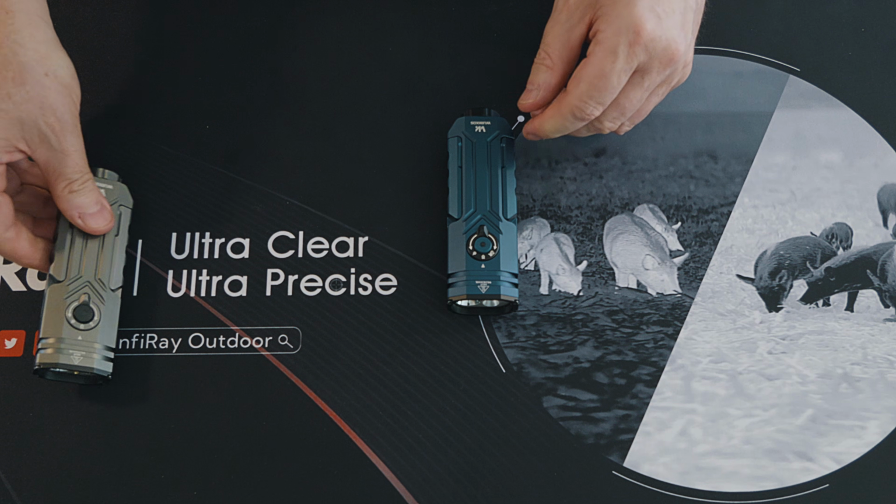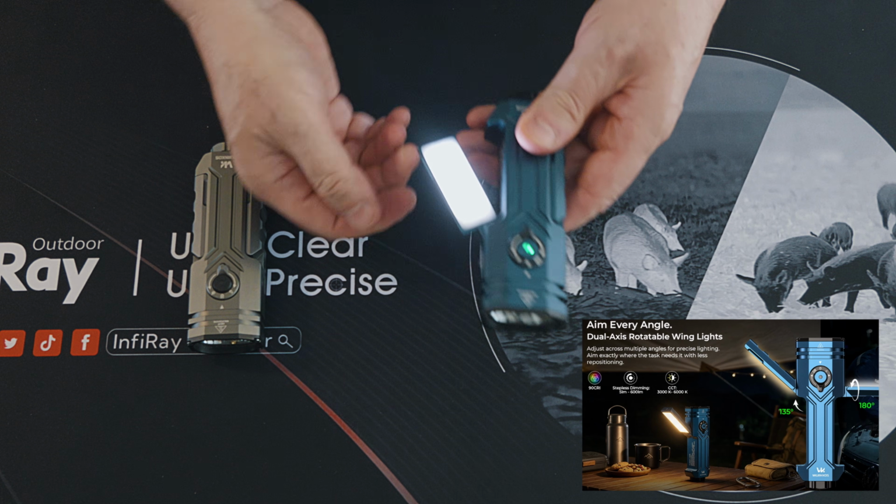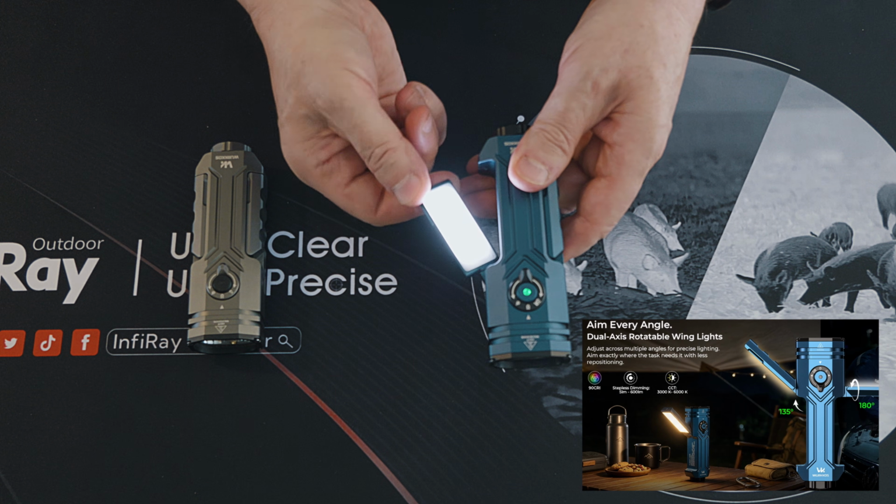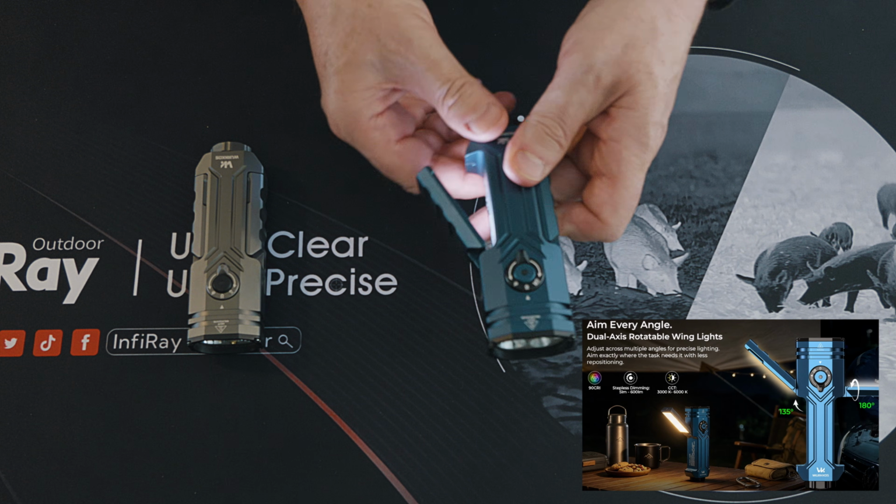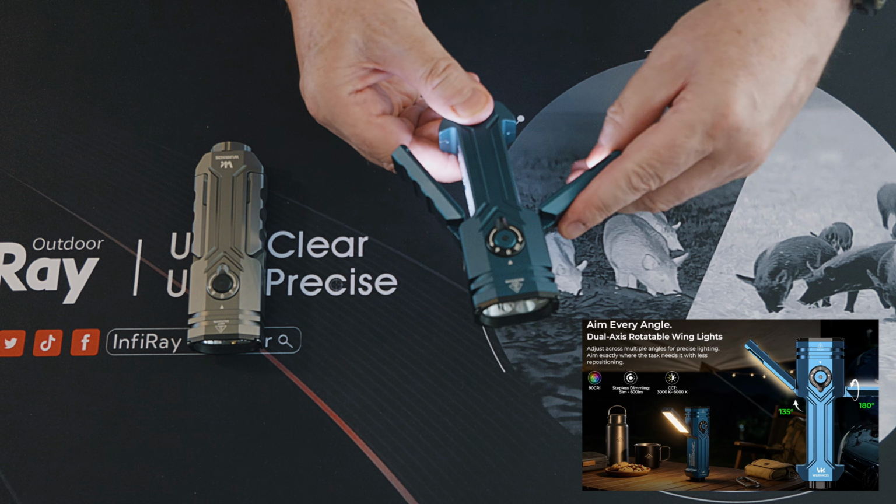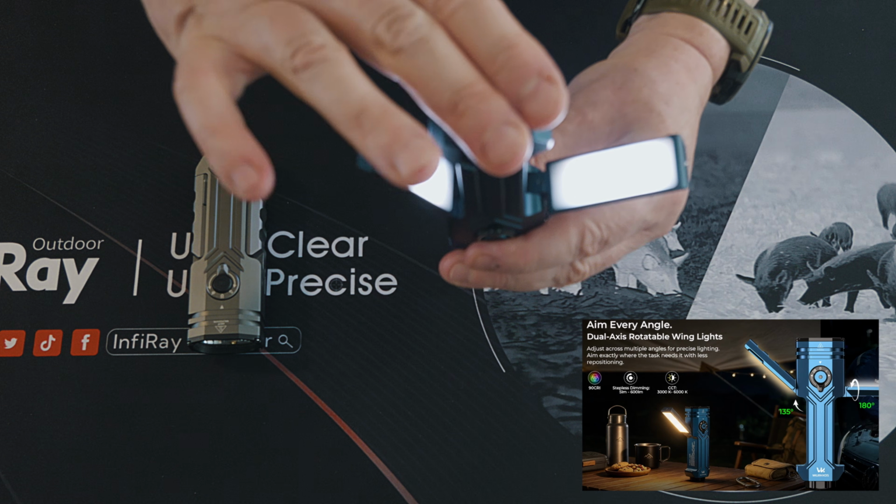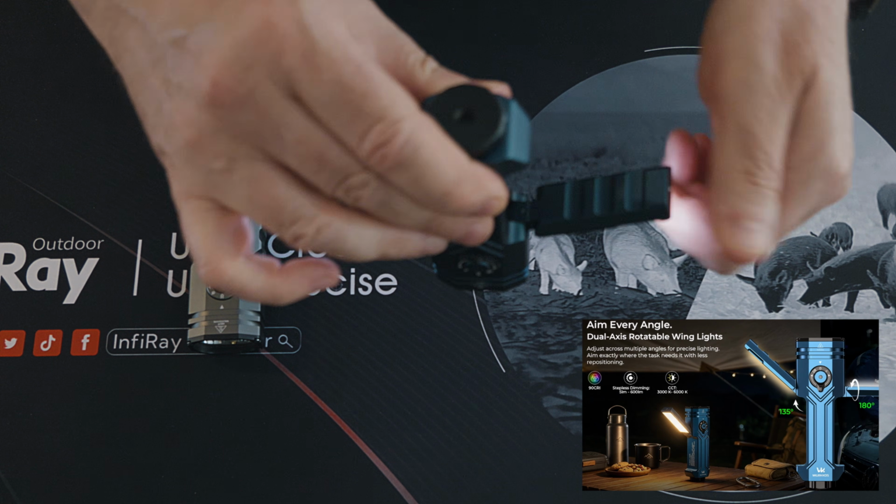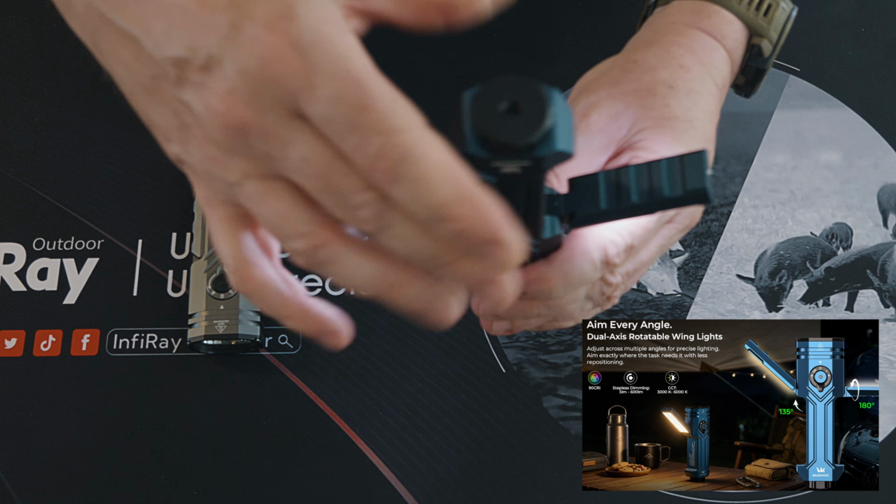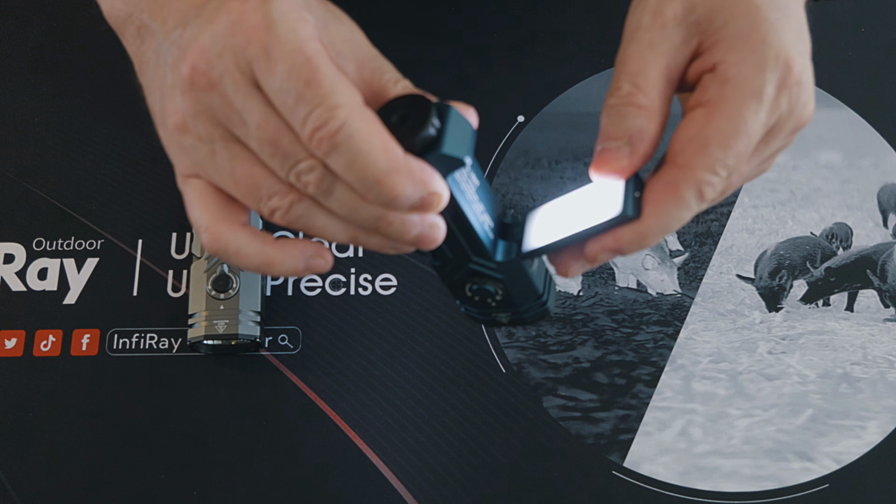They've listened to feedback, and as you can see, it rotates now, which is great. So it doesn't matter if you use the magnet, you can now turn the lights the other way around. So you've got the beam coming down, which is fantastic.